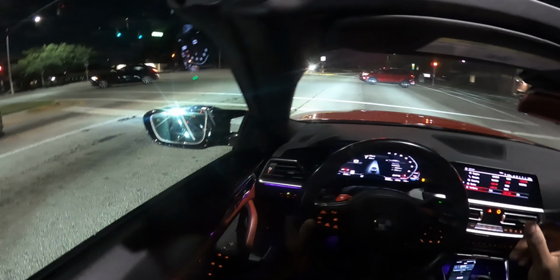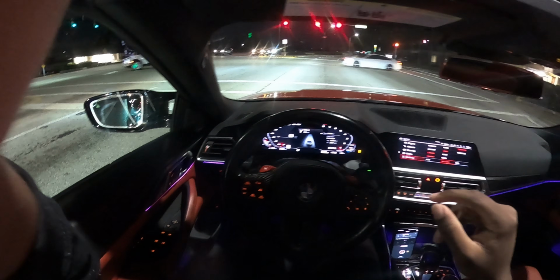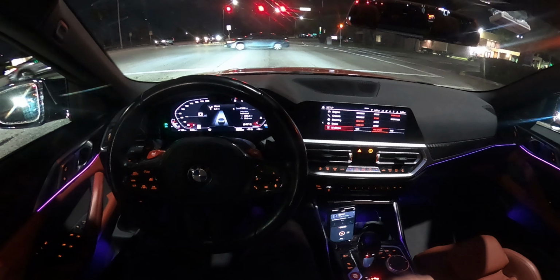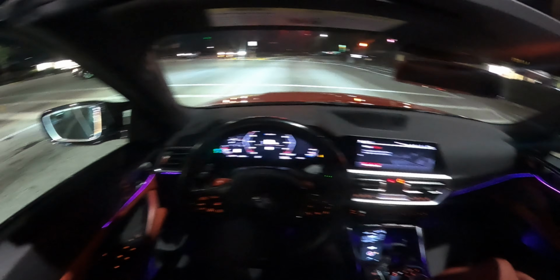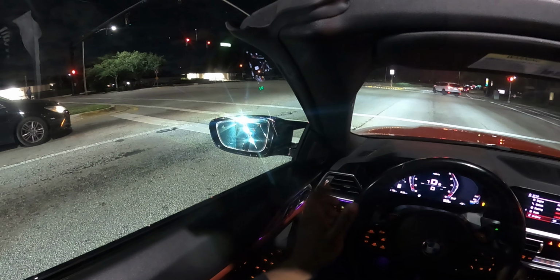And they can get to a light, right? Put it in my M1 buttons, and then it's all-wheel drive. Traction's still off, but now you can launch it, and it's gonna just take off. Ready, guys? Let's see it. It's orange.